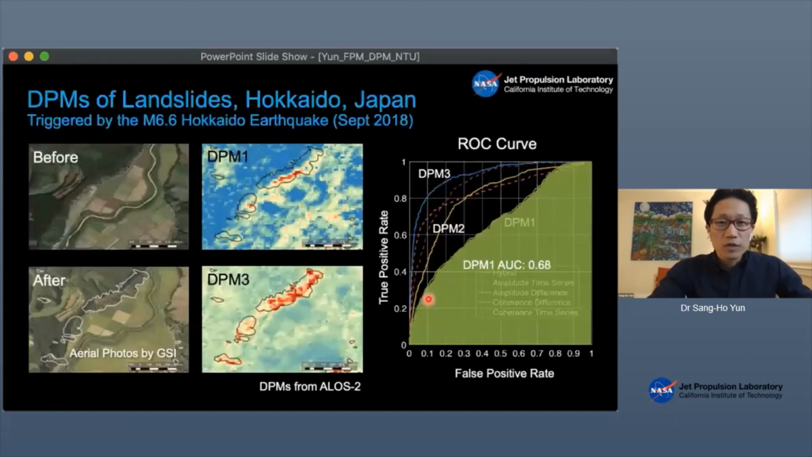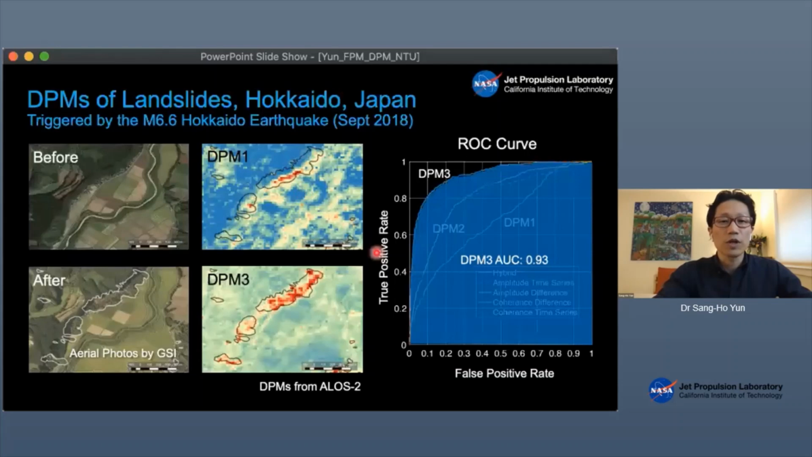Okay, so now here's a metric. DPM1 is 0.68, whereas DPM3 is 0.93. So not only can your eyes see that this is better, but we can also tell how much better. This is one of the metrics that we can use.